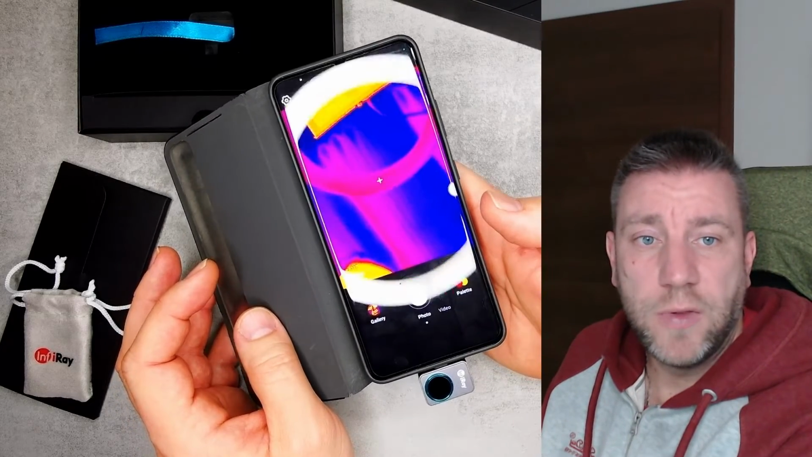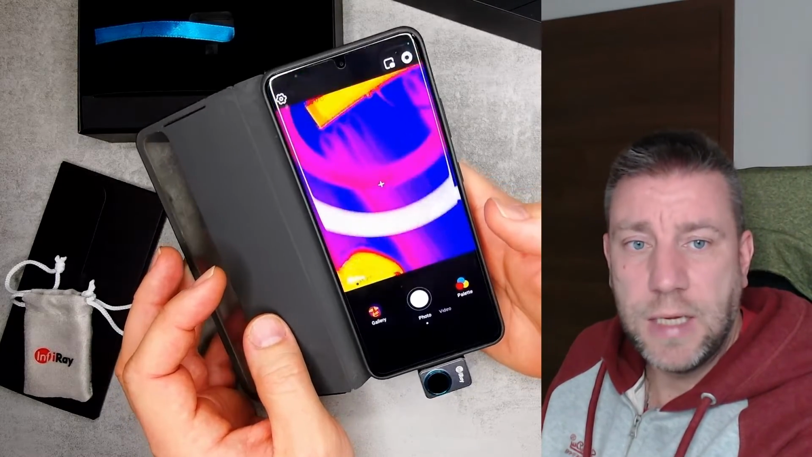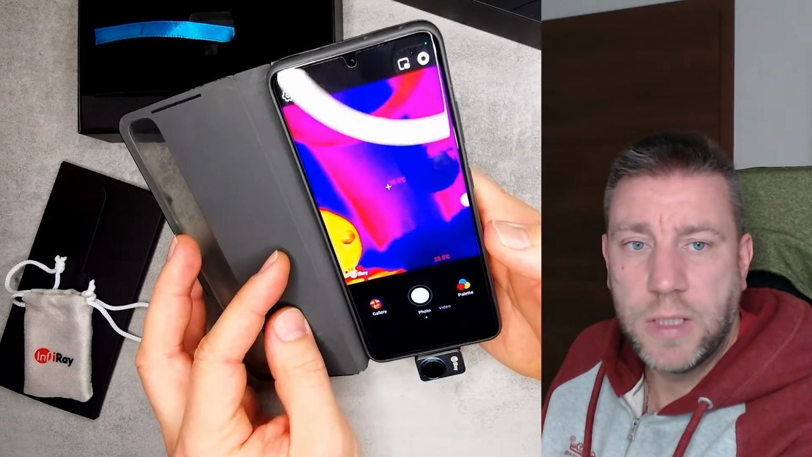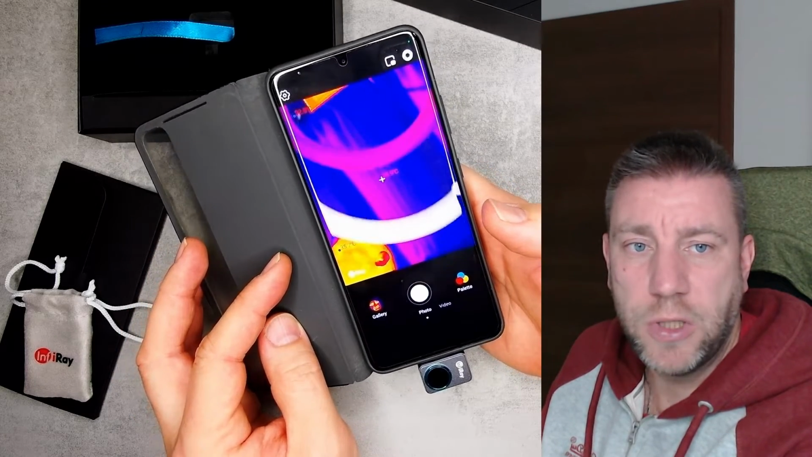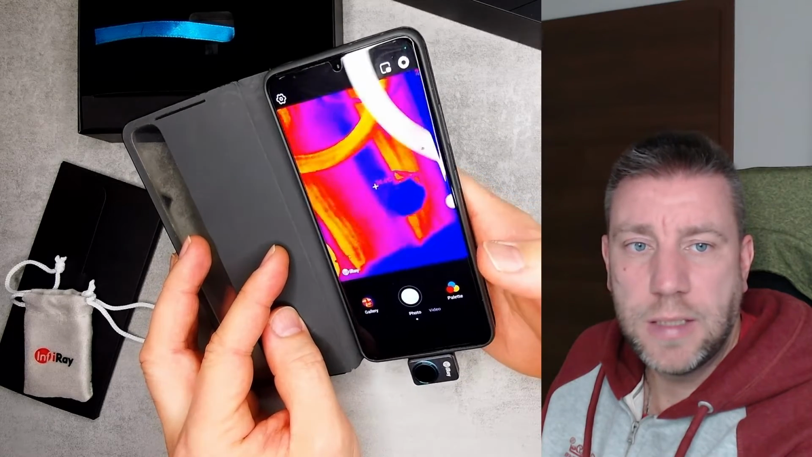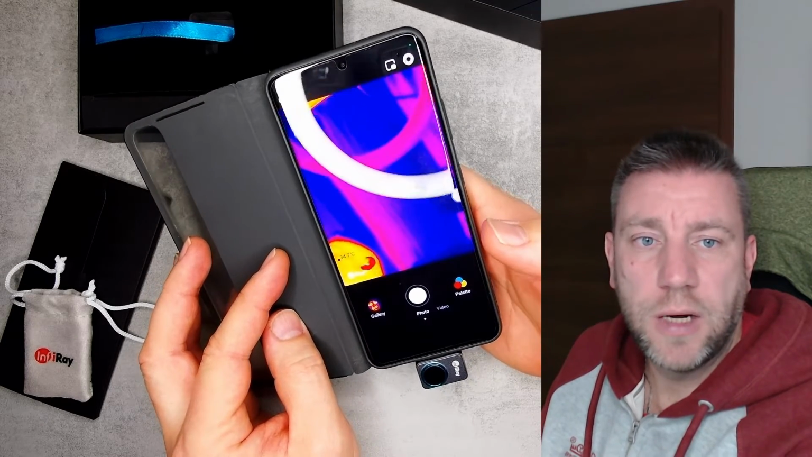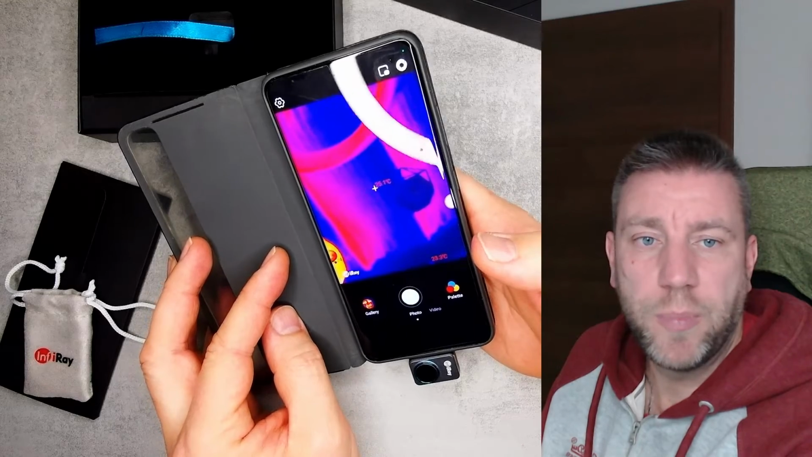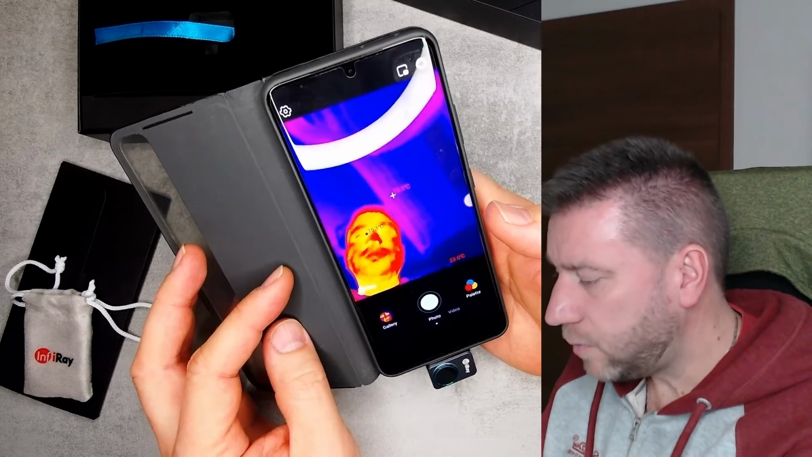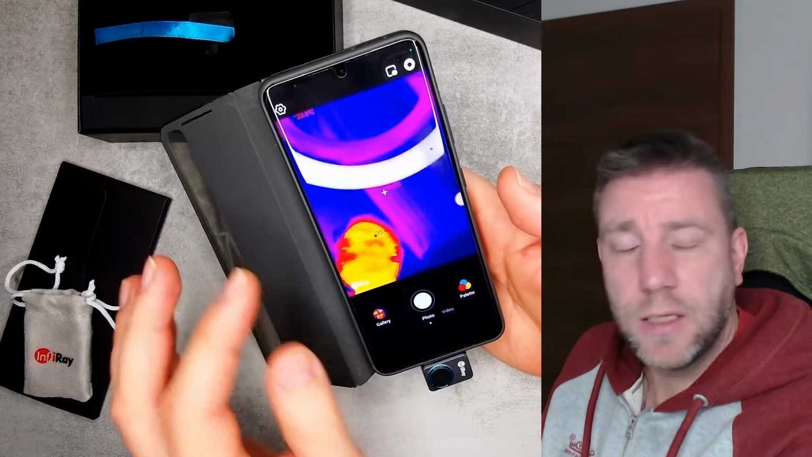And then the software will automatically show the temperature in the middle, and it shows the highest and the lowest temperature. You can see my ceiling heating in the distance. Those are those purple lines. Oh, that's cool. So I think that's it in a nutshell.